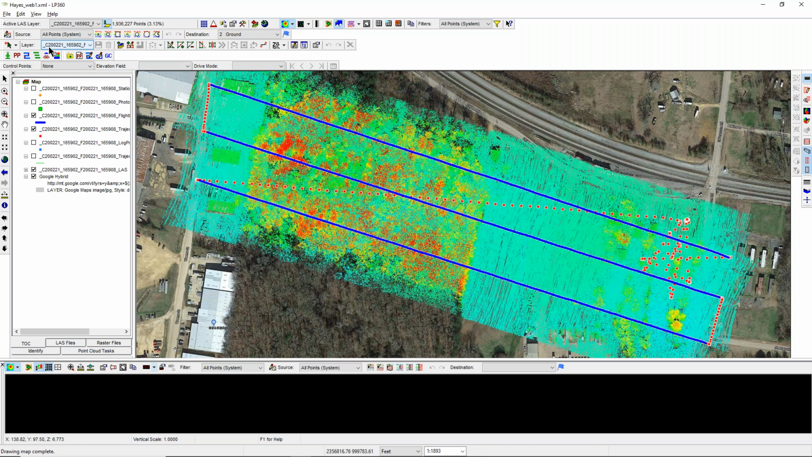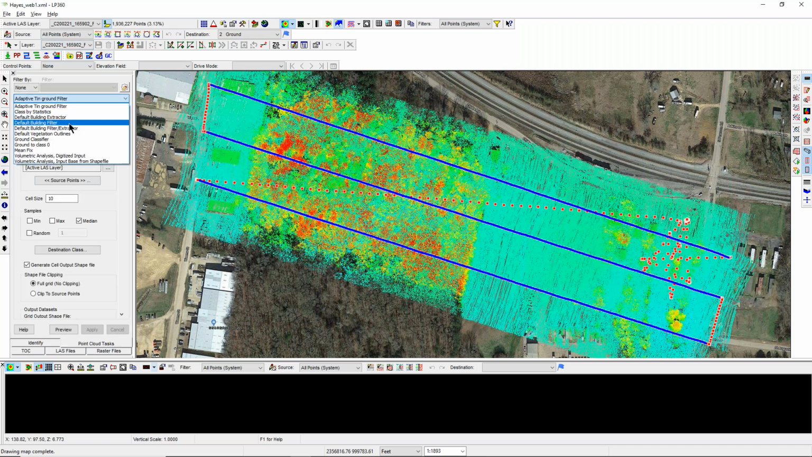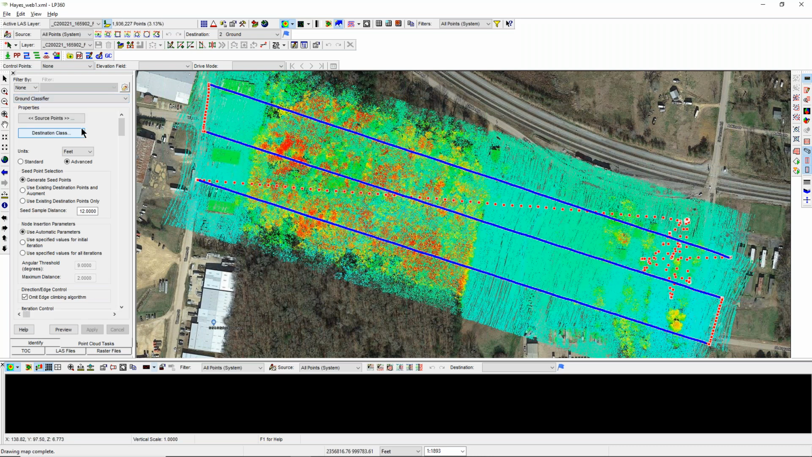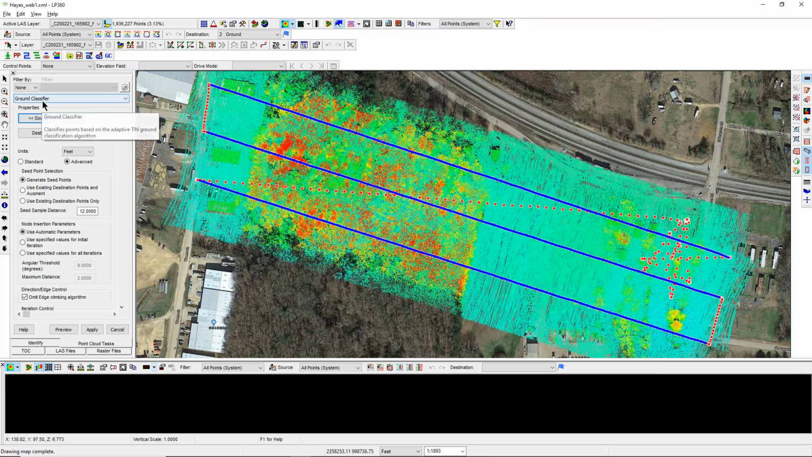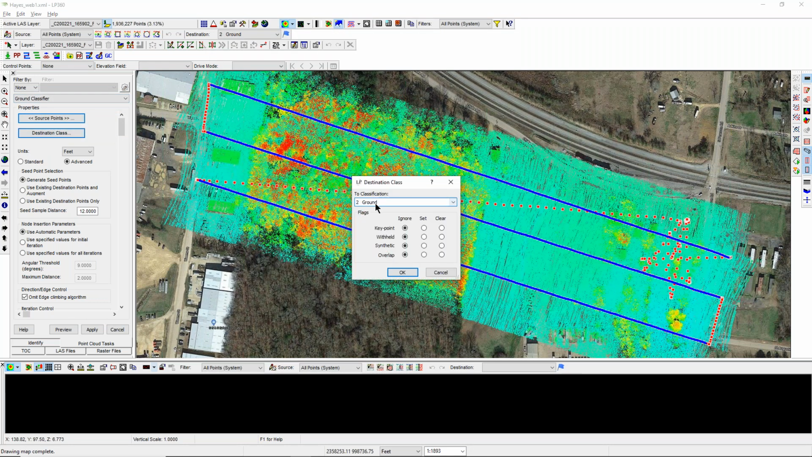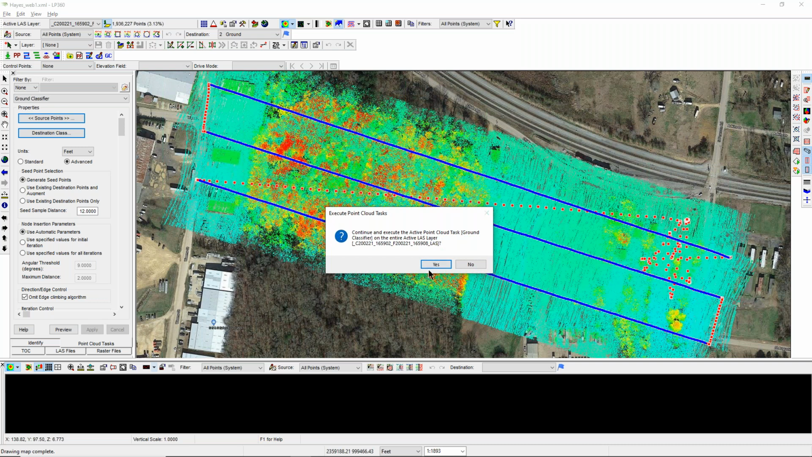I'm going to classify now, so I'm going to do a point cloud task right here, and I'm going to do a ground classifier. I'm going to tell it that I want all my points, all my boxes are checked there. So I'm going to hit OK here. Where do I want my destination? Where do I want my ground to be? It's my ground, so I'm going to name it ground. I've already got that in there because it's one I created already, so I don't have to create it again. And then I'm going to apply all this information that I've selected over here, and I'm going to apply all that to my whole area.